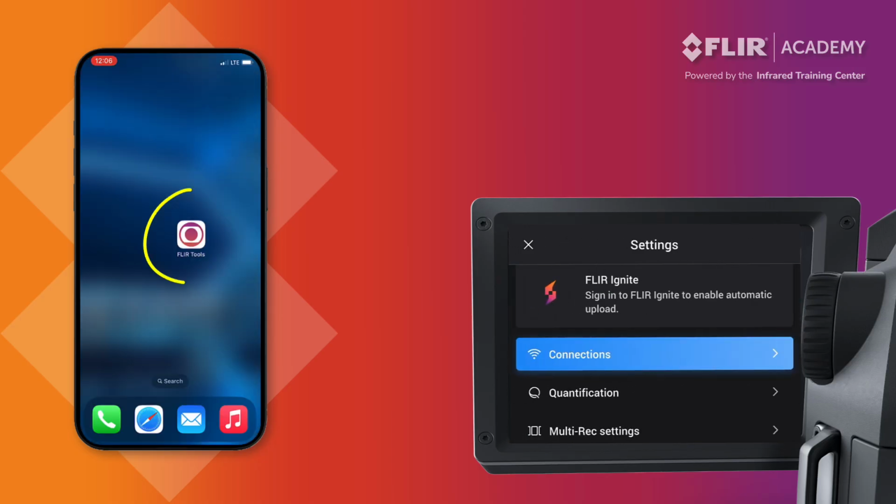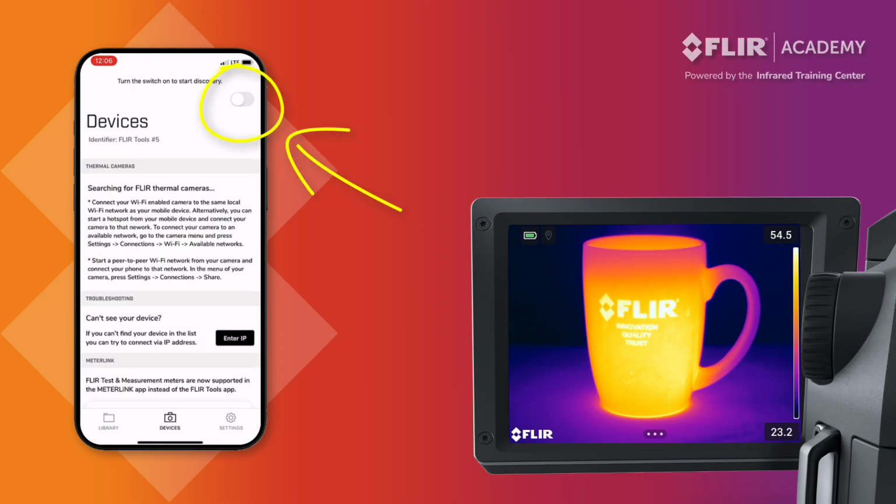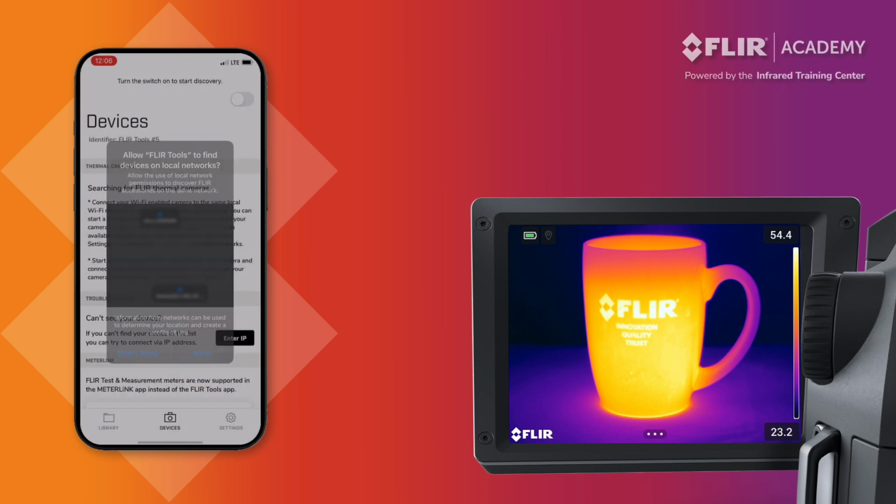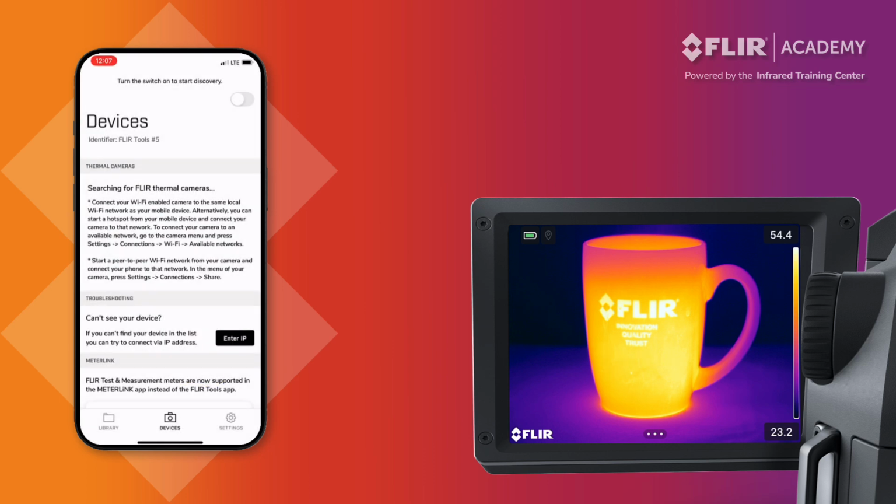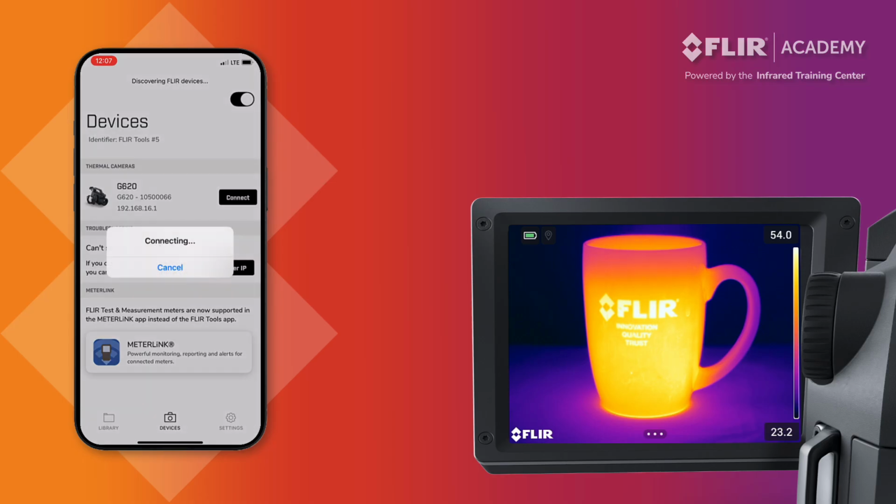Next, open the FLIR Tools app on your smartphone and toggle the switch in the upper right corner to start discovery and locate the camera on your local network. If prompted, allow the FLIR Tools app to find devices on this network, and the option to connect your camera should appear on your smartphone. Select Connect, and when prompted on the G-Series display, select Trust to complete the connection.